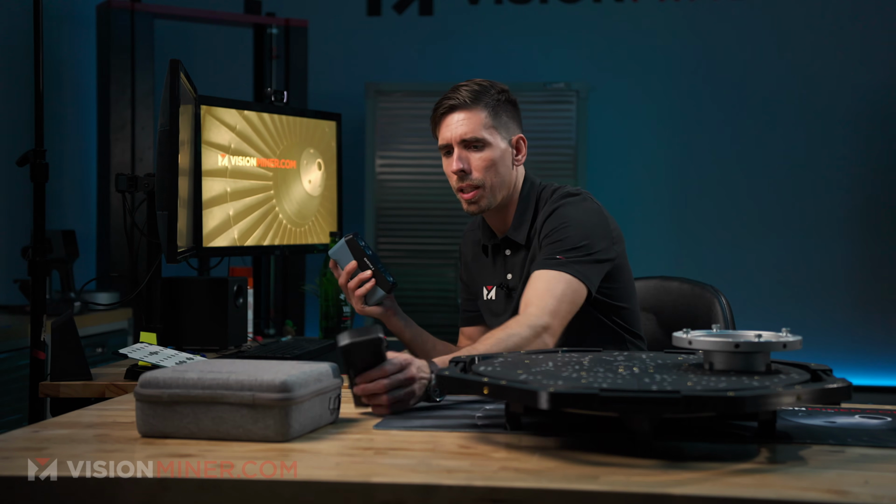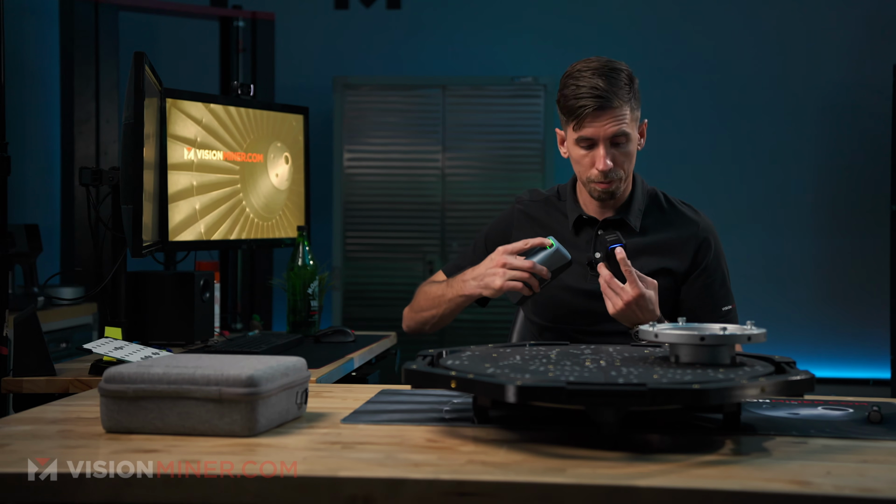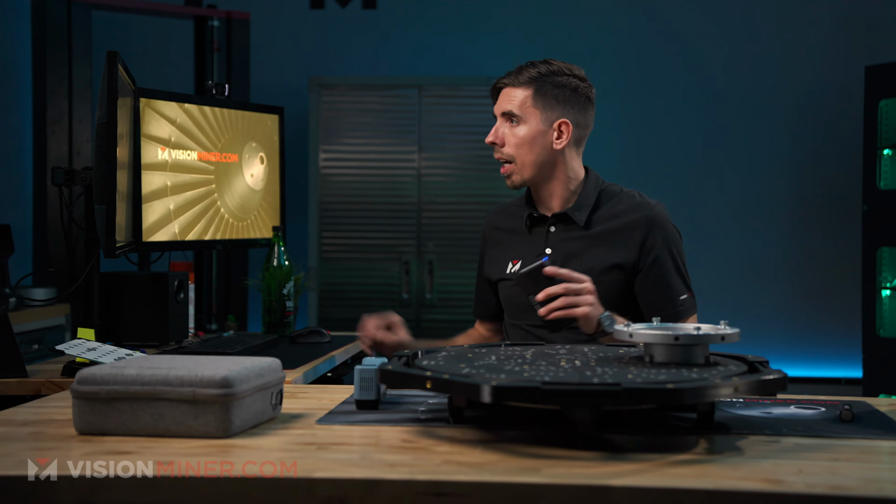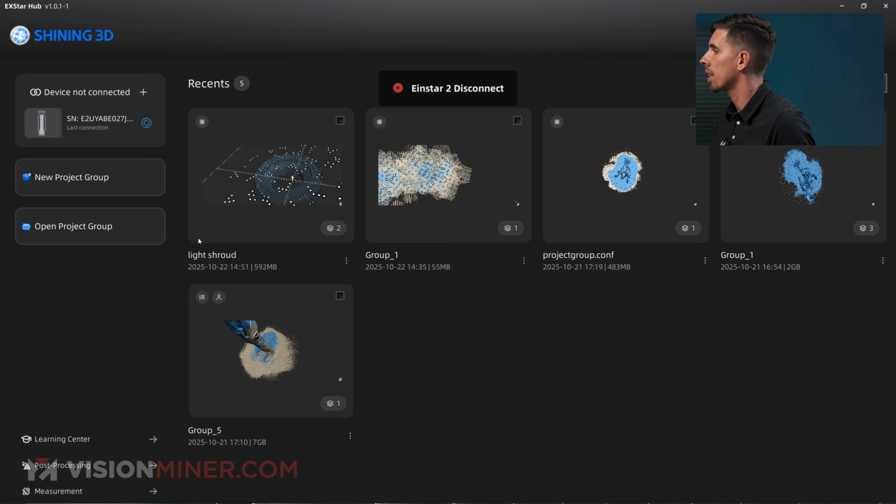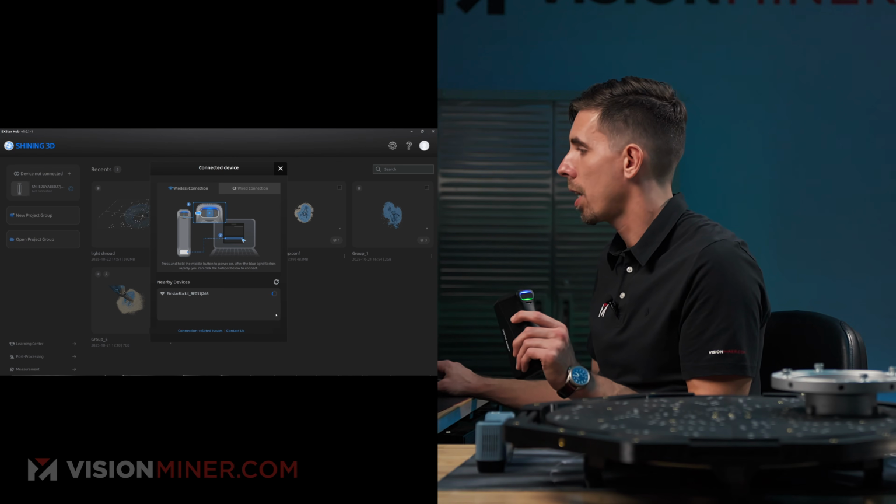So I'm gonna hold the button to turn this one off, hold the button on this one to turn it back on. Okay, there's the fan, and that one's off. Okay, and now I'm going to disconnect and then add the little plus button. EinStar 2 is showing up, but that should switch real quick. EinStar Rockit, there we go.